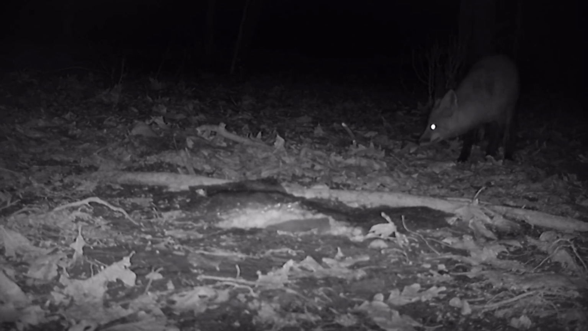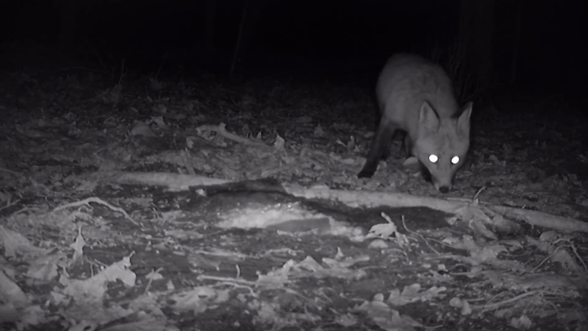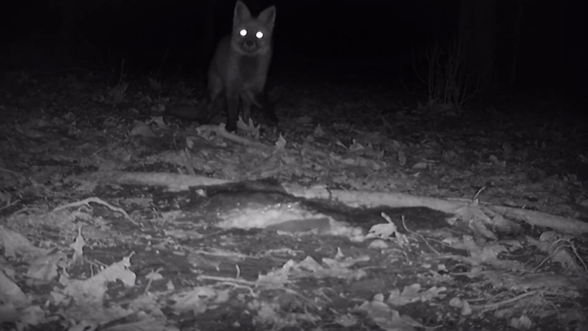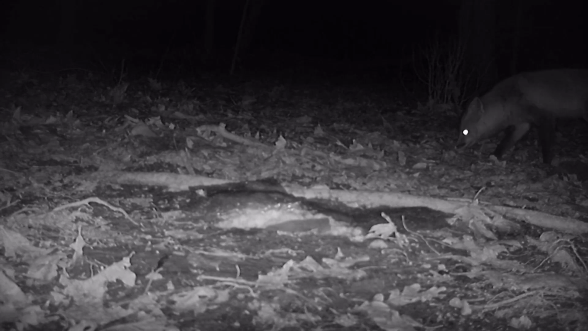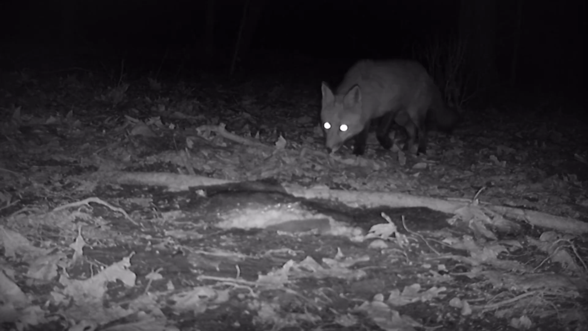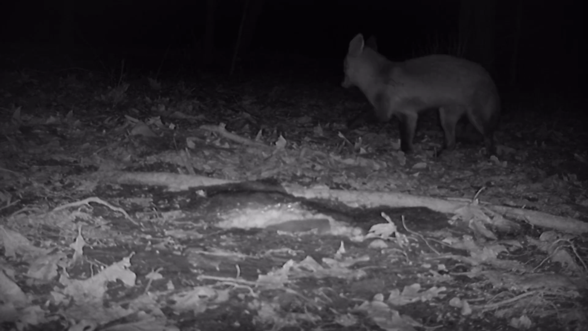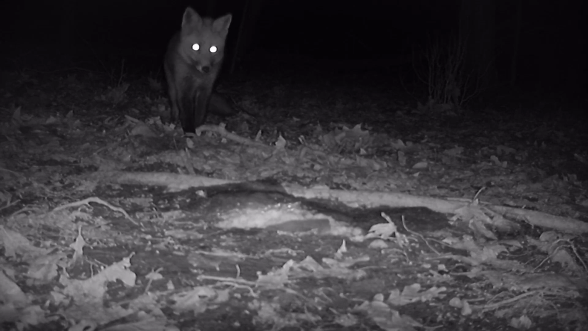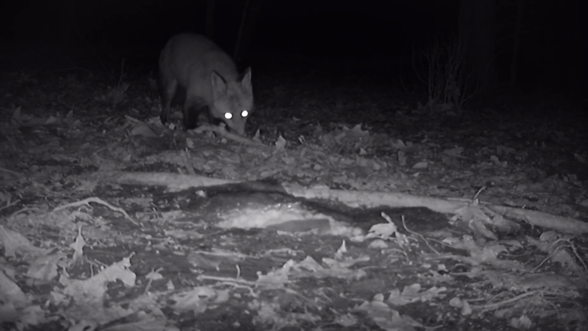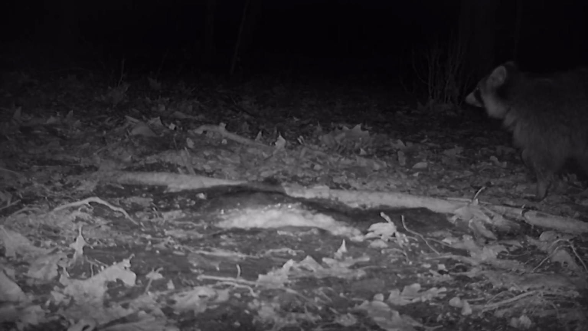Now you can tell here he wants to get the food so bad, but he's just so nervous and skittish, and he probably thinks there's some sort of a trap or a trick. He even sits down for a little while and contemplates things. He was out there for about 45 minutes, pacing back and forth, trying to get the food. We clipped it together in about 1 minute here. But he does grab something right here. I'm not sure what that was, but he found something.